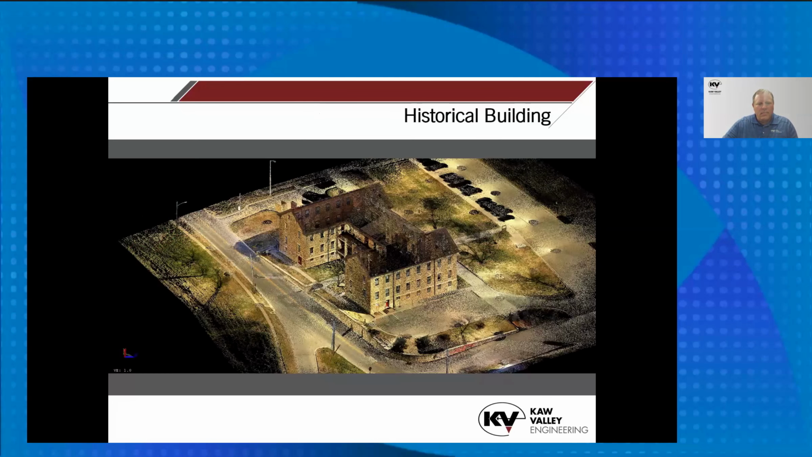I got two more projects. This is a historical building on a local military installation that hasn't been occupied for a while. We were hired because they're getting ready to go in and renovate it. They wanted an accurate floor plan and dimensions of the rooms and columns and everything, so the architect could do what they needed to do. And they also wanted the parking lots and everything.